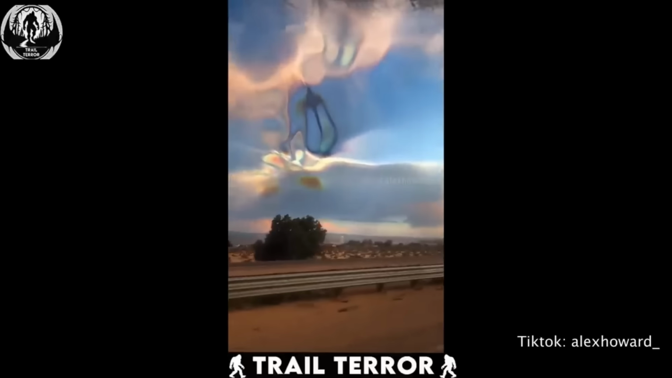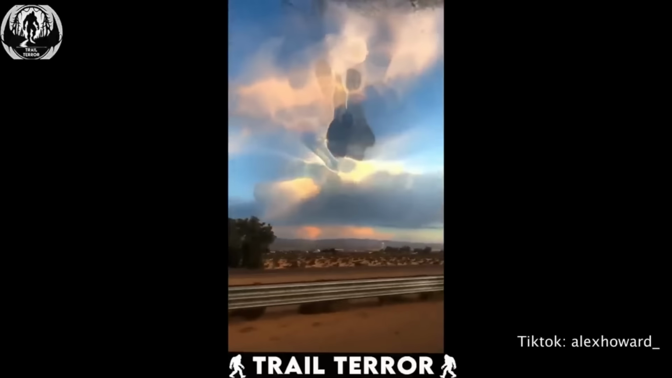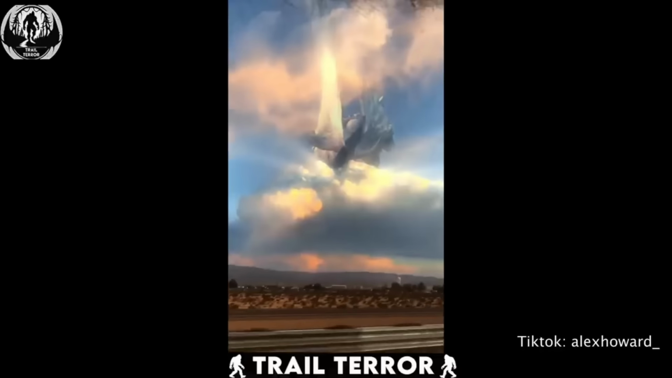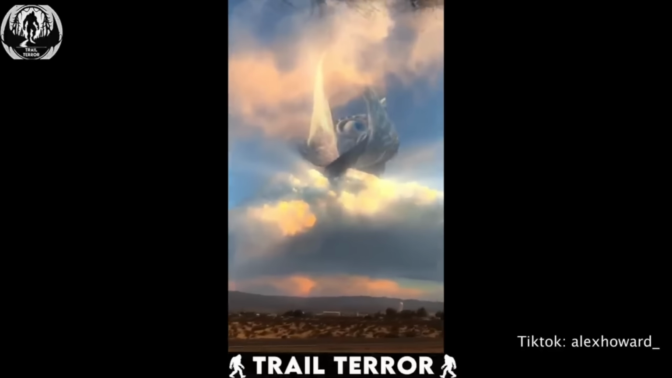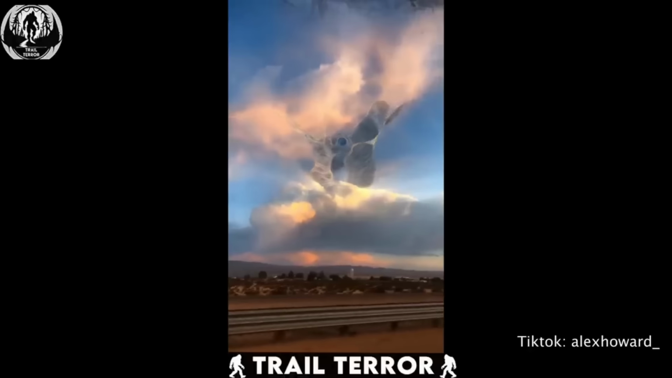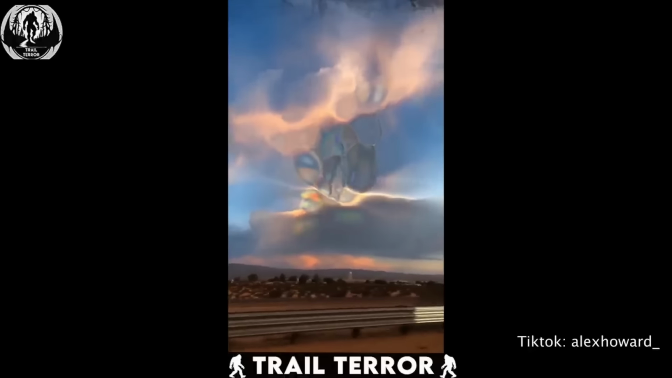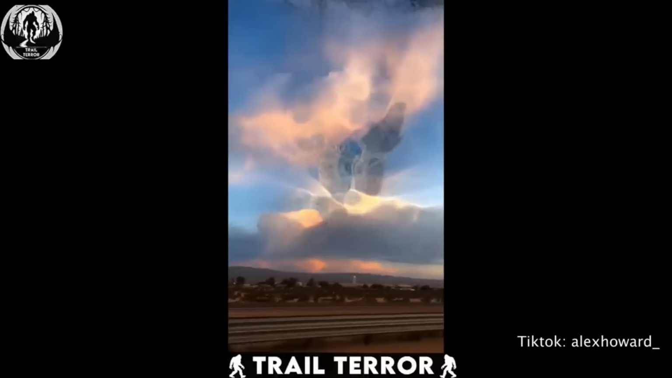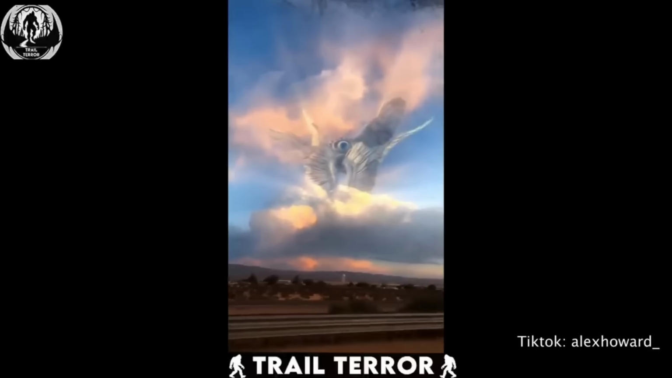But before you start looking nervously at the sky while driving, remember that this video is actually a stunning piece of computer-generated imagery. Still, it boggles my mind how easily we can transform our wildest imaginations into such vivid visual creations. It's truly amazing what technology can do.